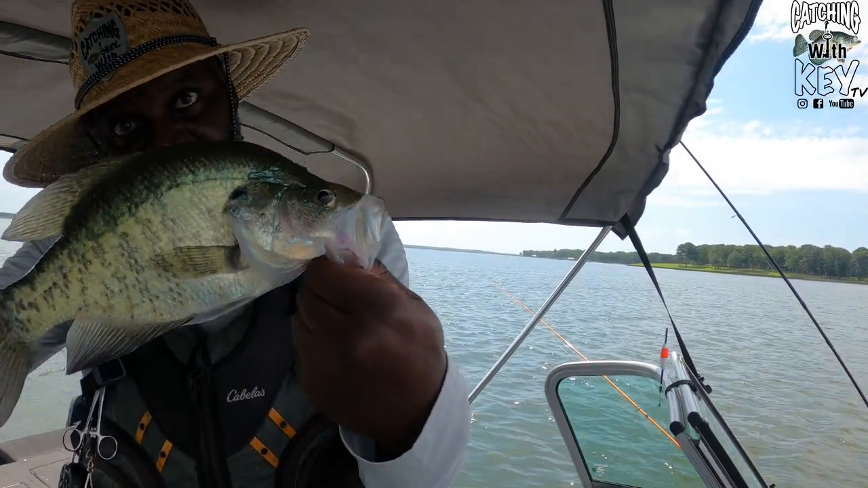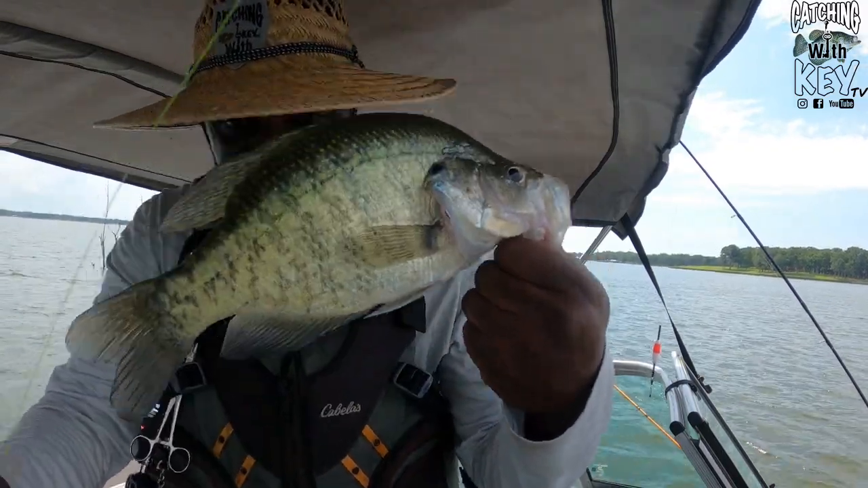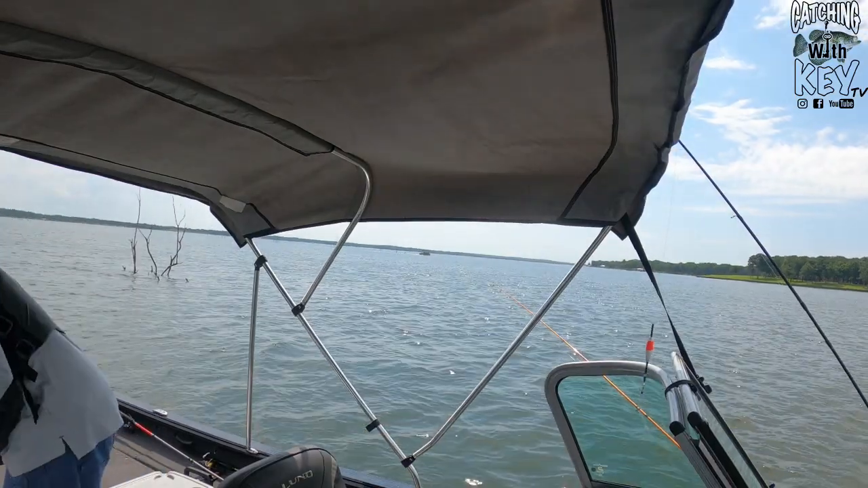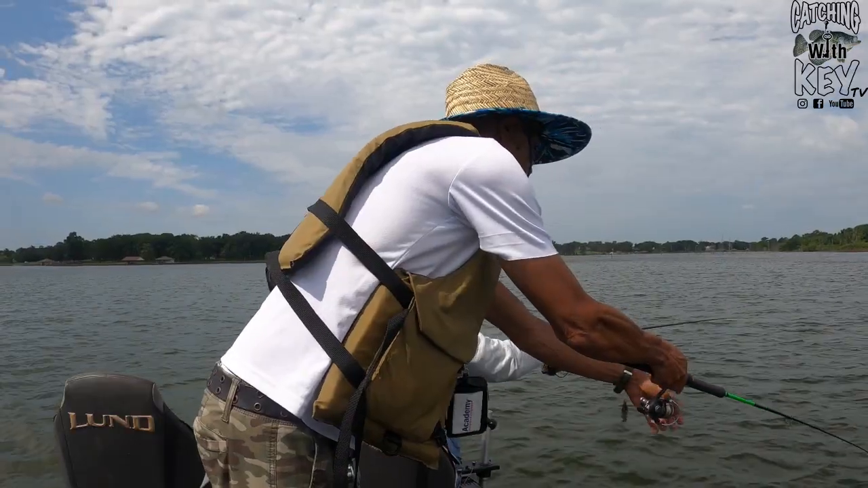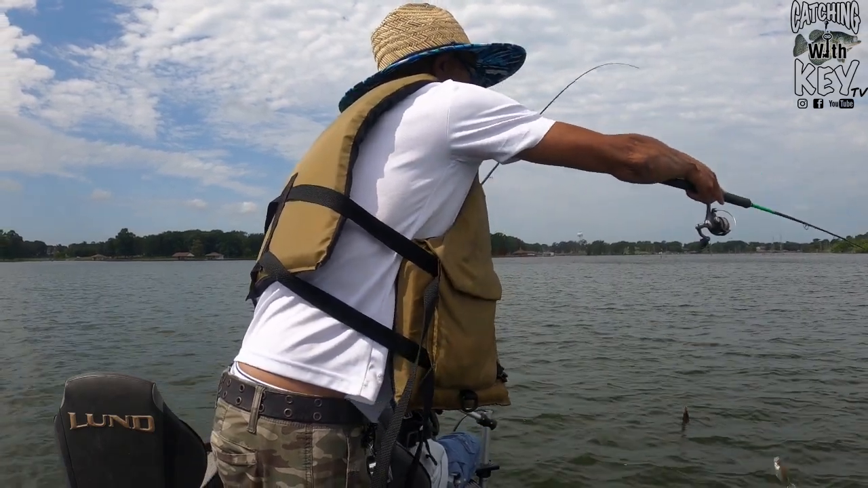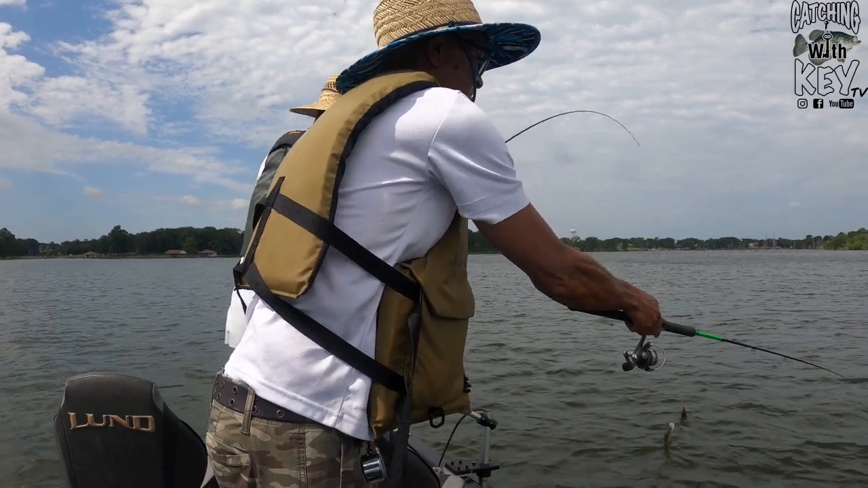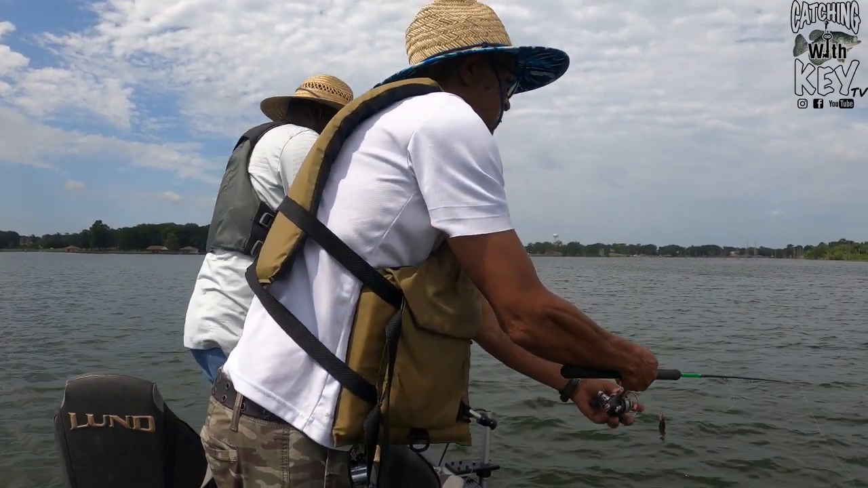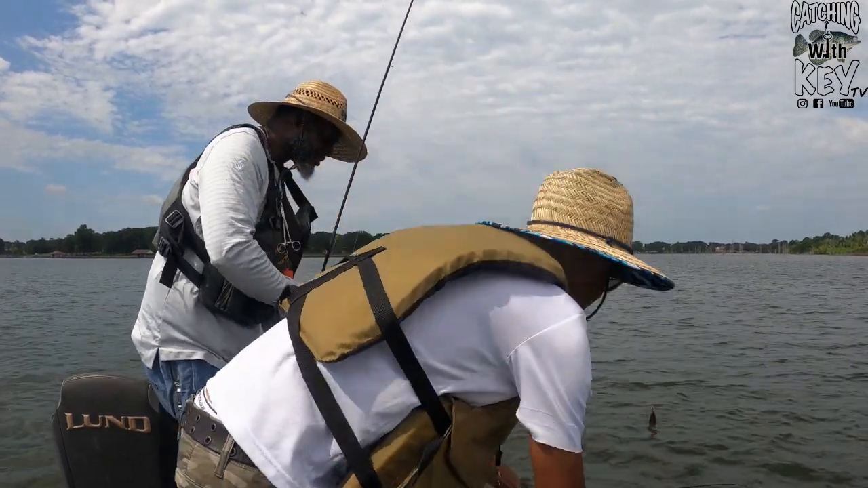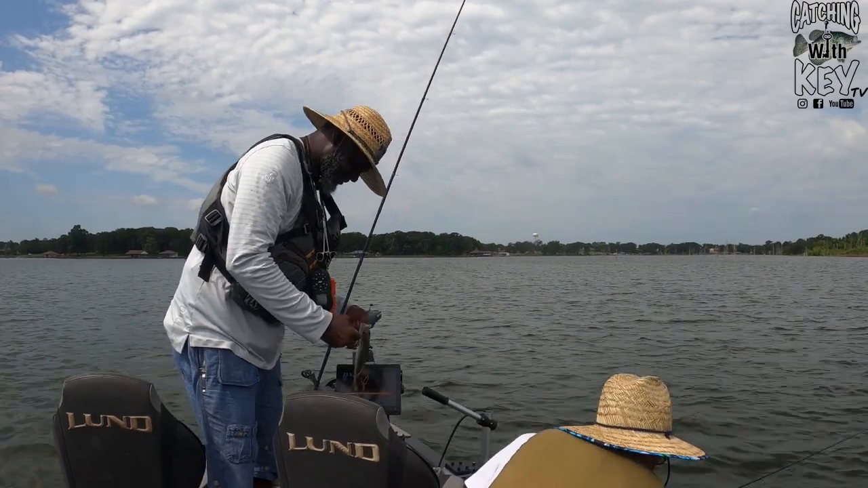Just caught this 12-inch crappie. Had to change locations. They shut down on us. Let's click it up. Yeah, we better start keeping these cans, buddy. Oh, push yourself in that tree, huh? Don't fall, though.